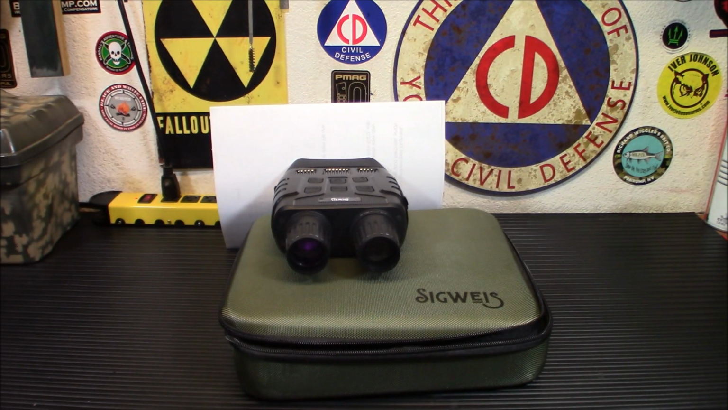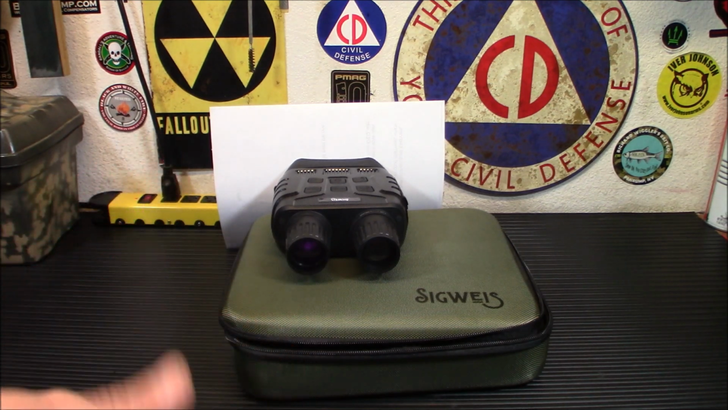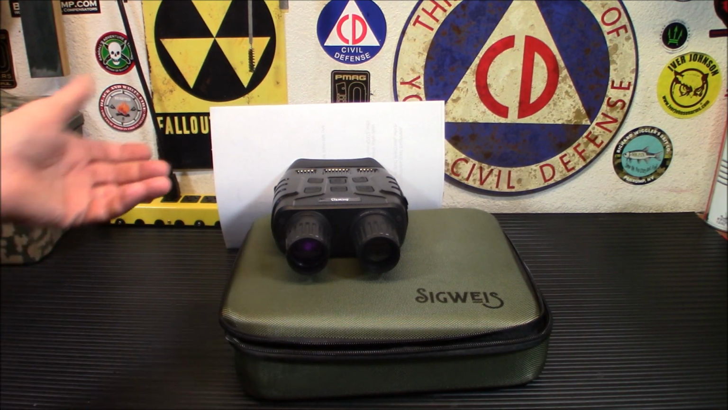All right, let's finish up, get back on the table, and I'll give you my final thoughts on it and the price. All right, we're back on the table. Now, just for reference, this is how I had it set up. I haven't moved anything from when I had my camera back a few feet. And you can still see that little glow of the IR, even in all the light that's in here now. So it's a consideration. It's something to think about.